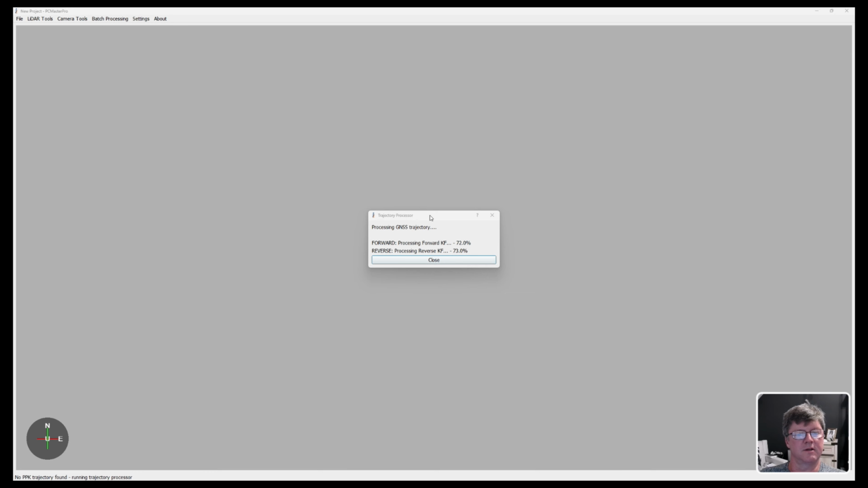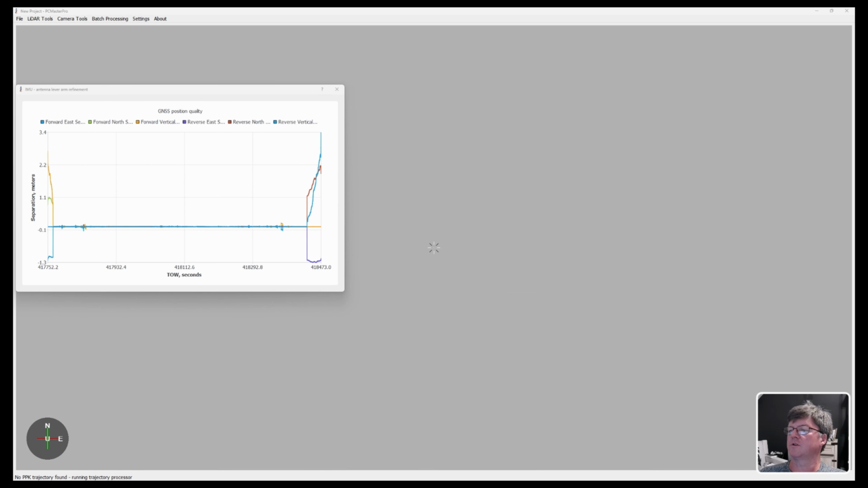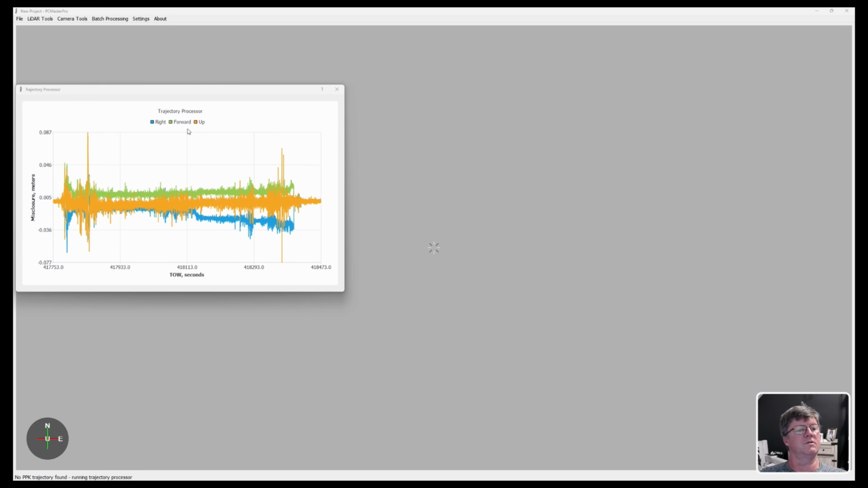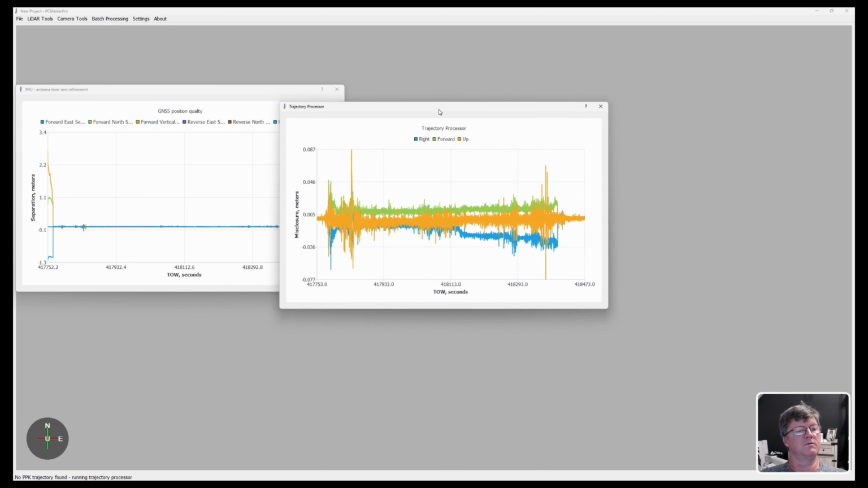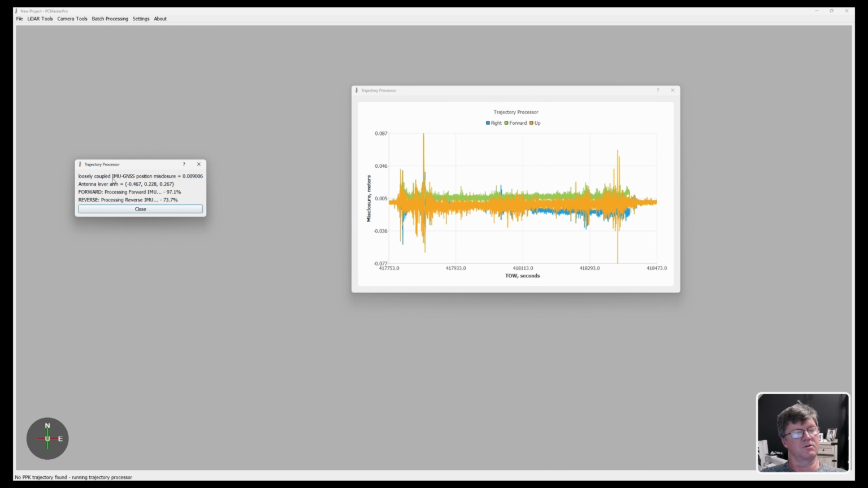Let's move this over, and I can close this out. This is just a chart showing you what it's going to do. I'm going to move this over, and let's close this one. See this loosely coupled? This thing is running a processing algorithm, and it's processing the offset of the antenna to the IMU. You'll see this green. See how everything keeps getting tighter and tighter.